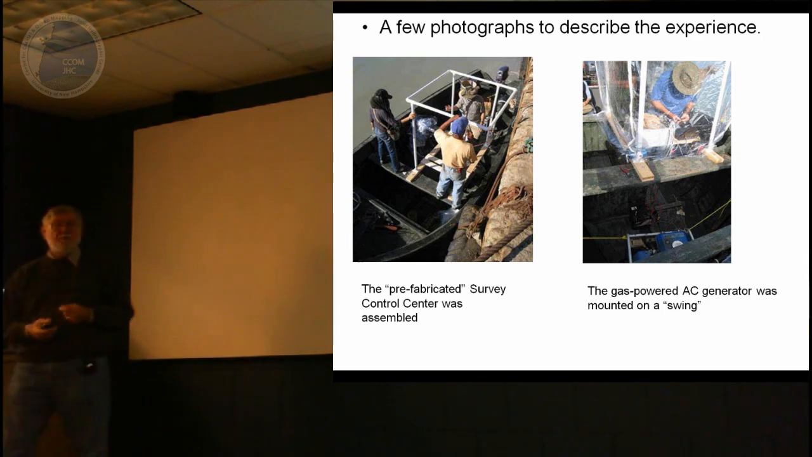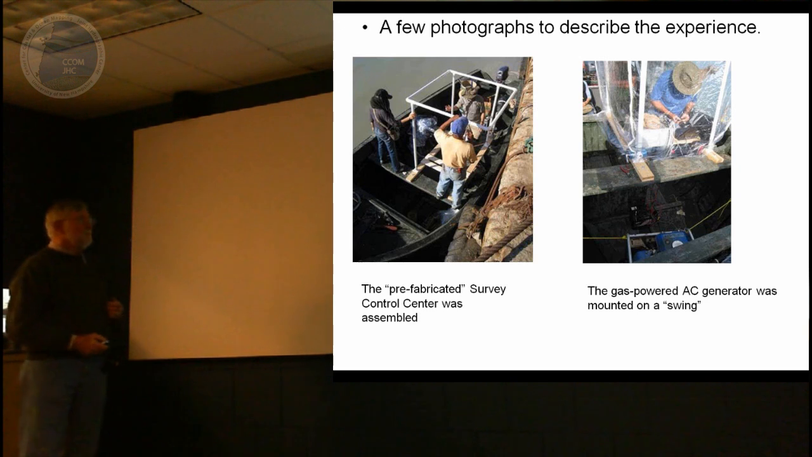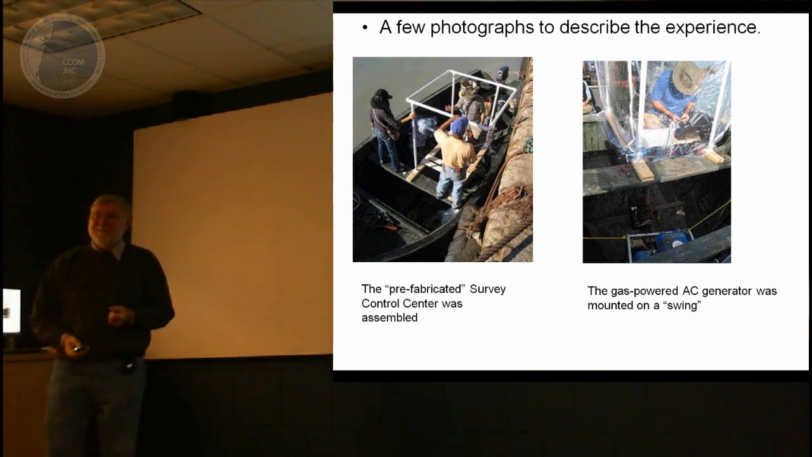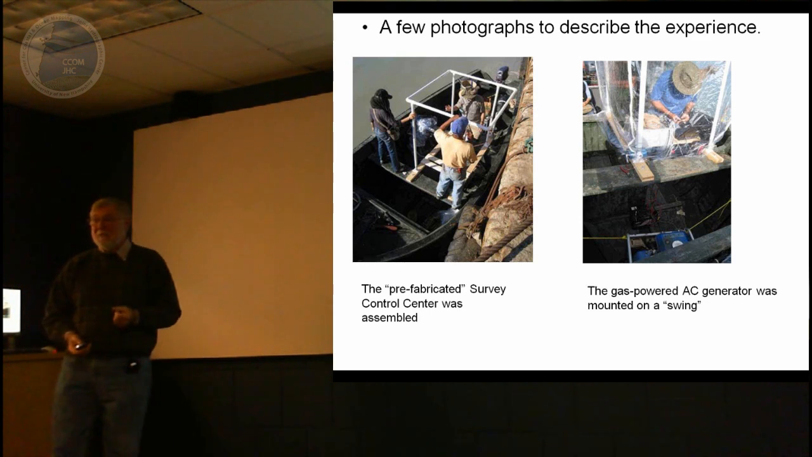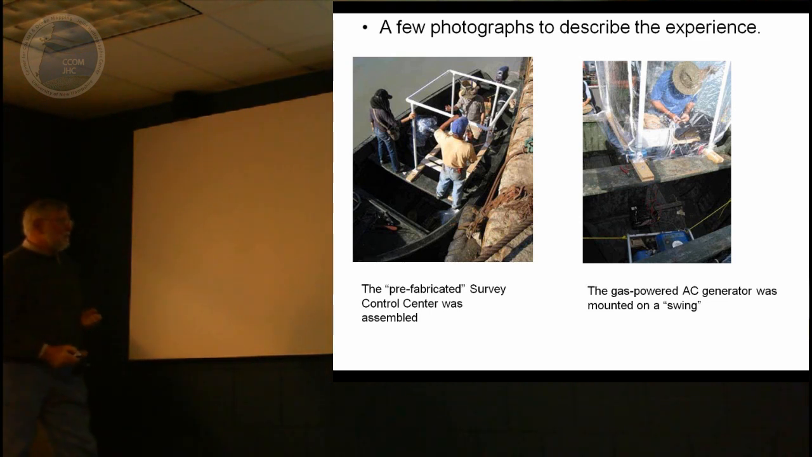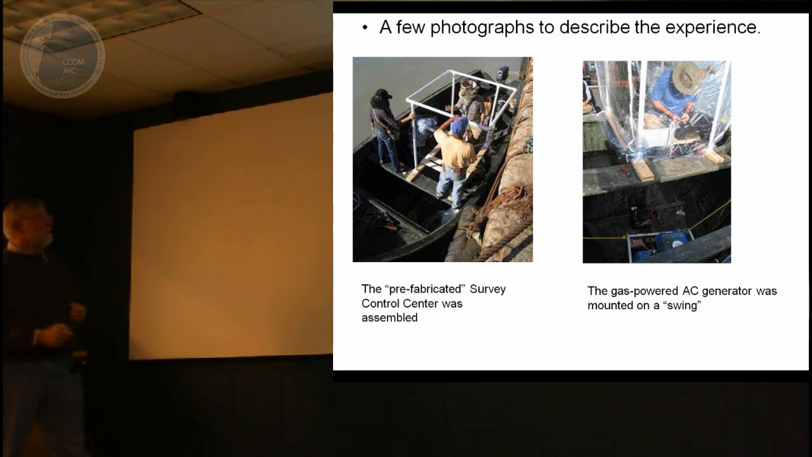A few photographs to show you what the experience was. We're on this boat, okay? We'd never been on a boat. I just told how big it was. Had a picture of it. So we prefabbed the survey control center and shipped it over. And here we are assembling it.